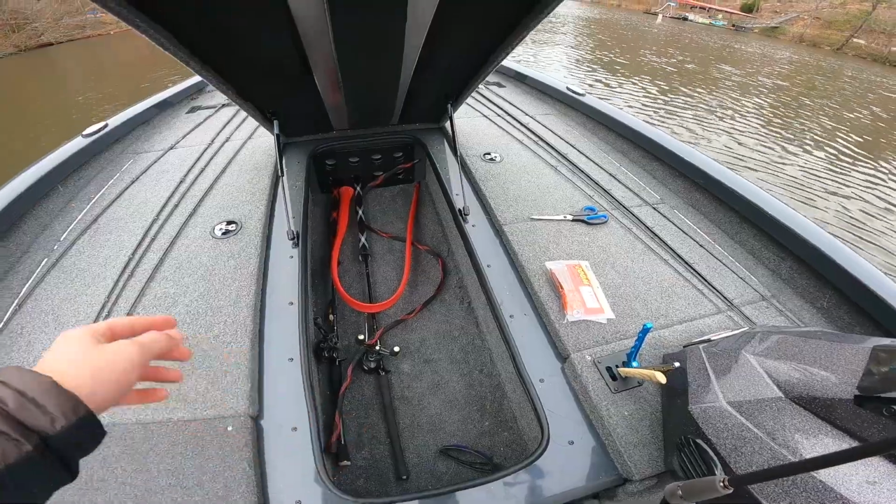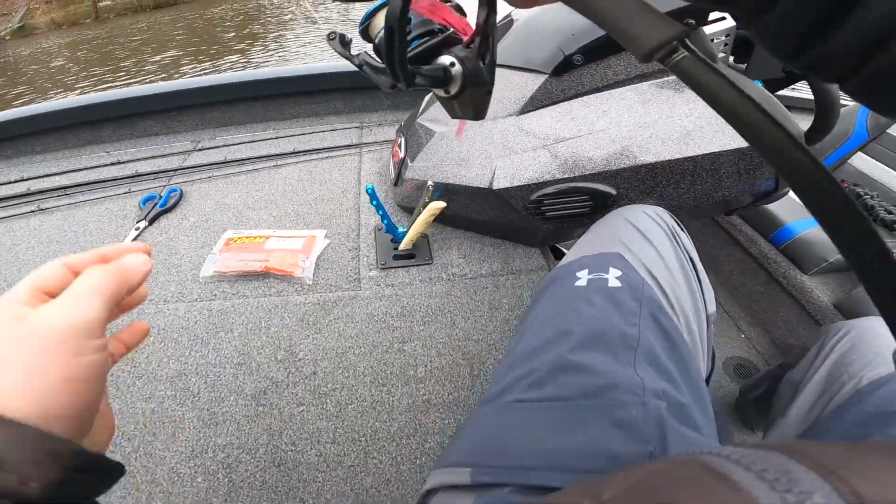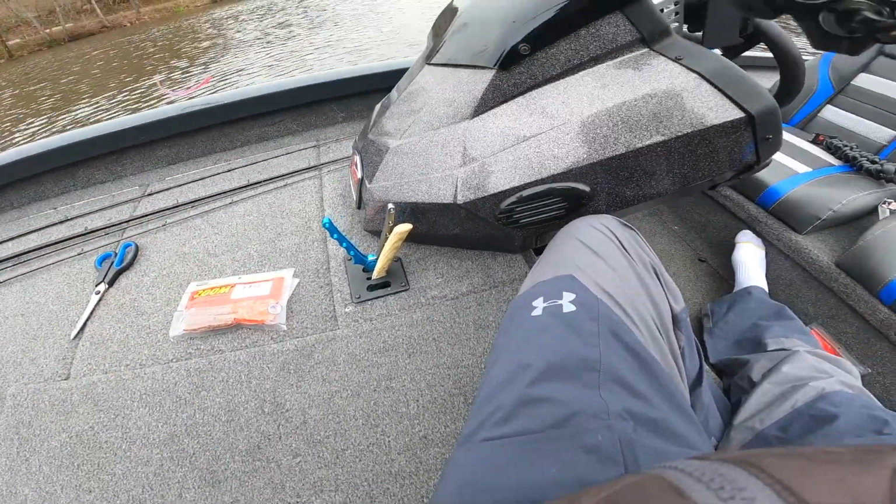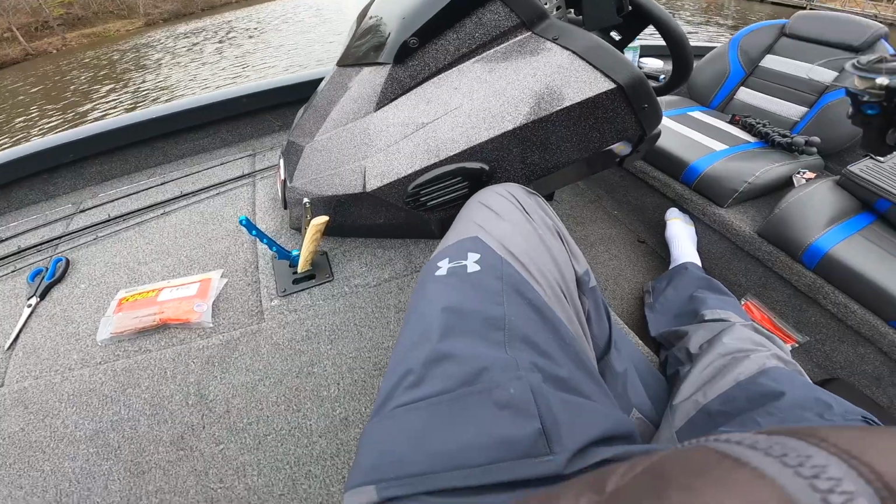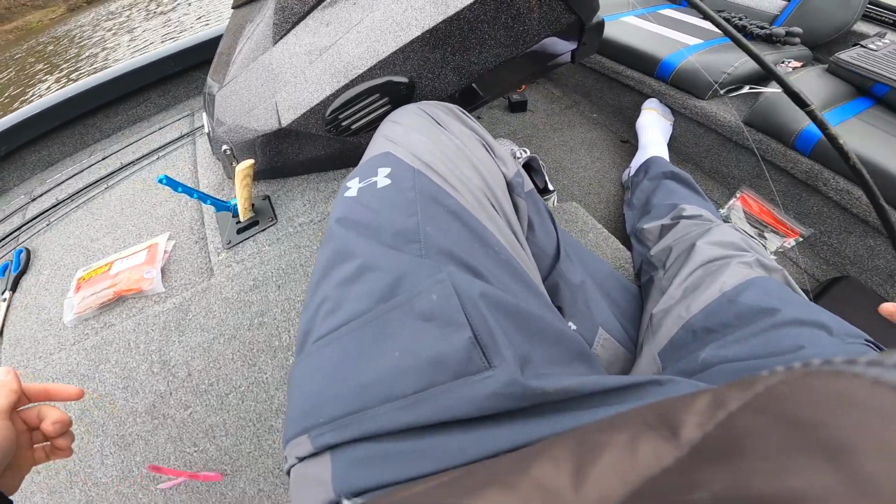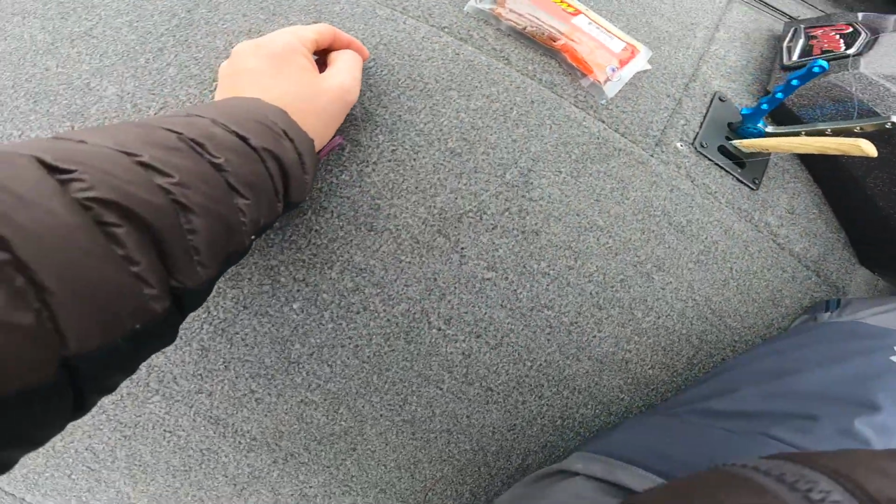Also cleaned out my rod box, which is awesome. That was much needed. I had like 1,000 rods in there. Normally, seasonally, for some reason, I don't take rods out of my boat. I just put new ones in. So I had like 40 rods in here or something stupid. And that is not needed. I'm gonna cut this drop shot off.